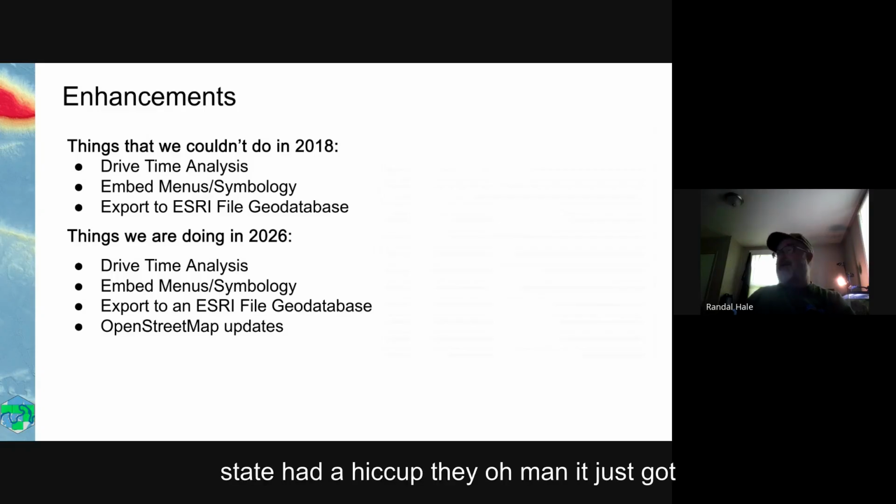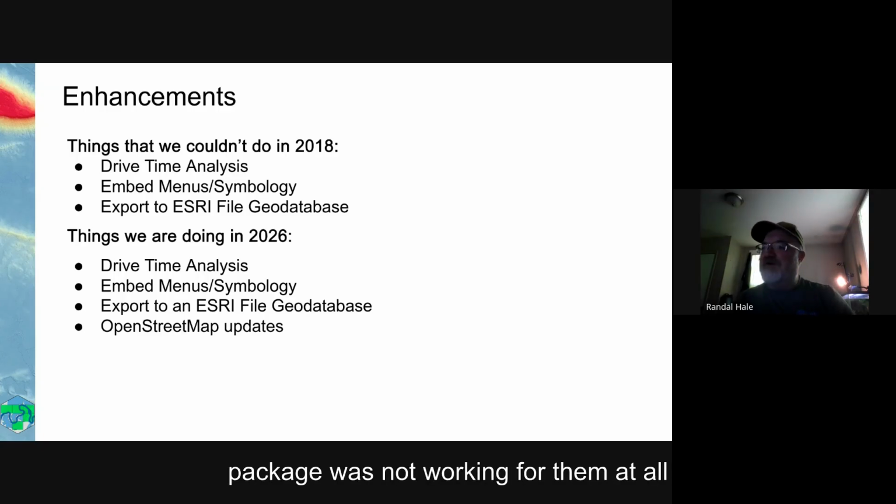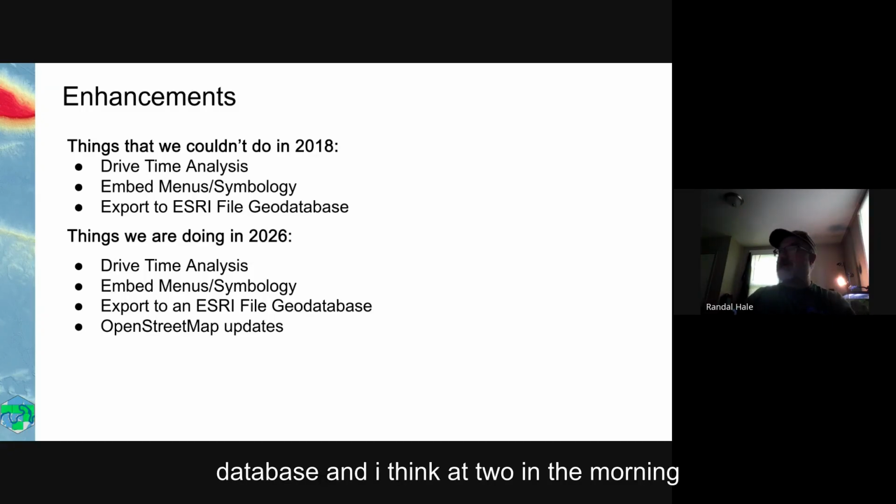The state had a hiccup. It got to where the geopackage was not working for them at all, and so they gave us an empty file geodatabase, and so we just used the tool set every night to dump the current database in. I think at 2 a.m. it dumps the whole database into an Esri file geodatabase, and they've had no problems now in 3 years, I guess.